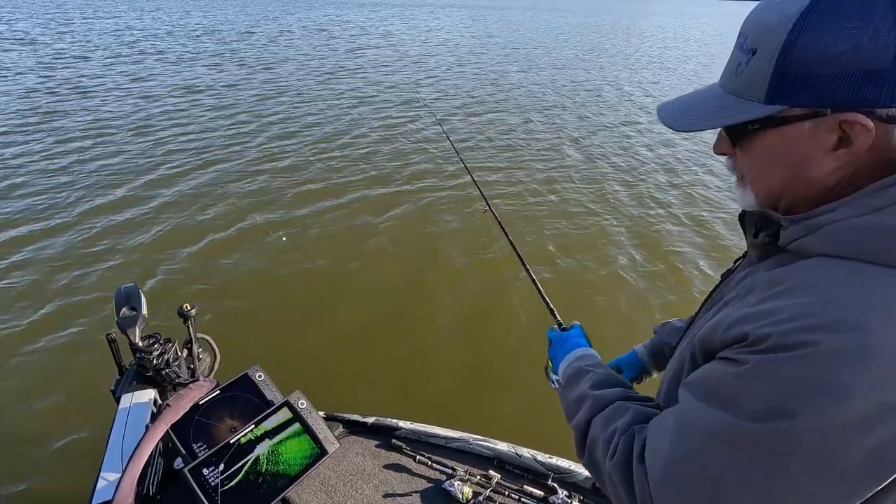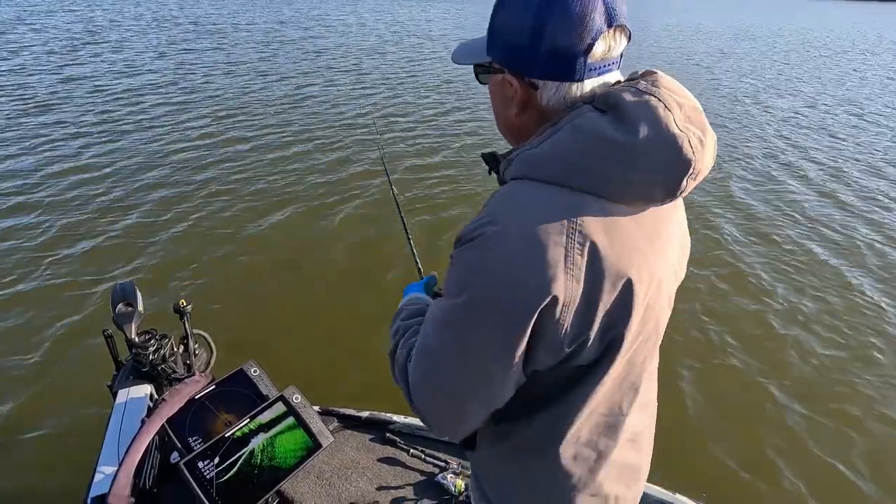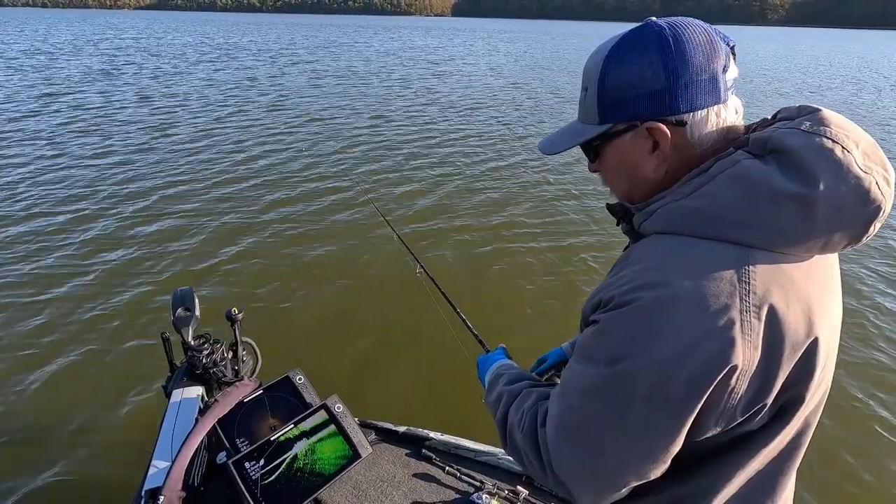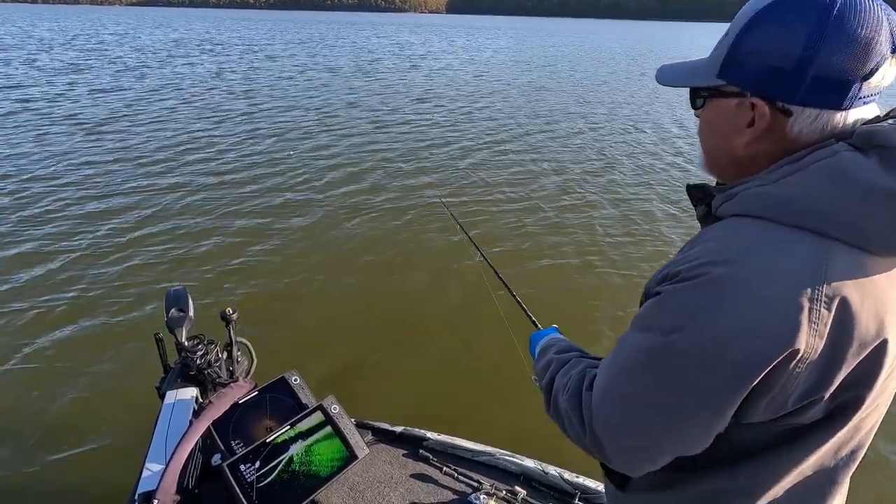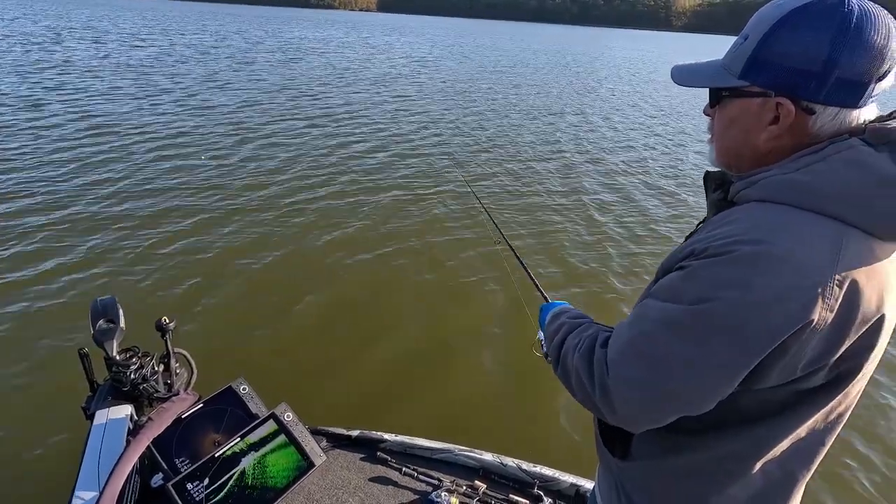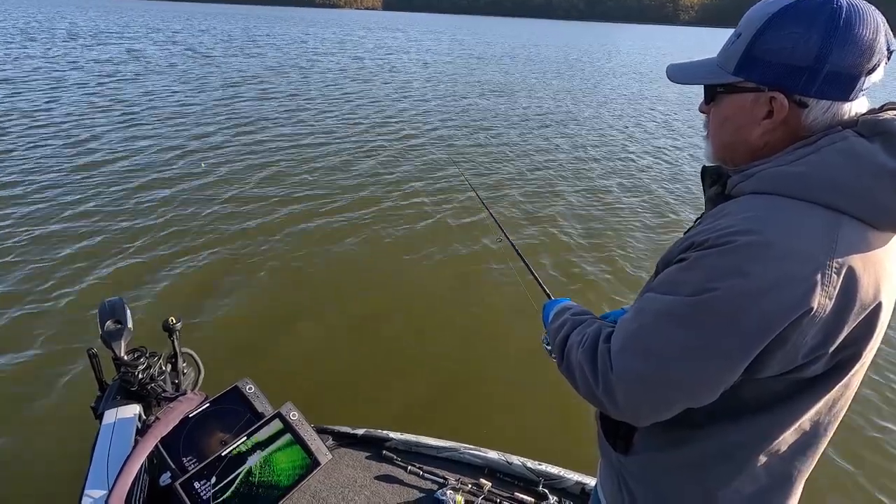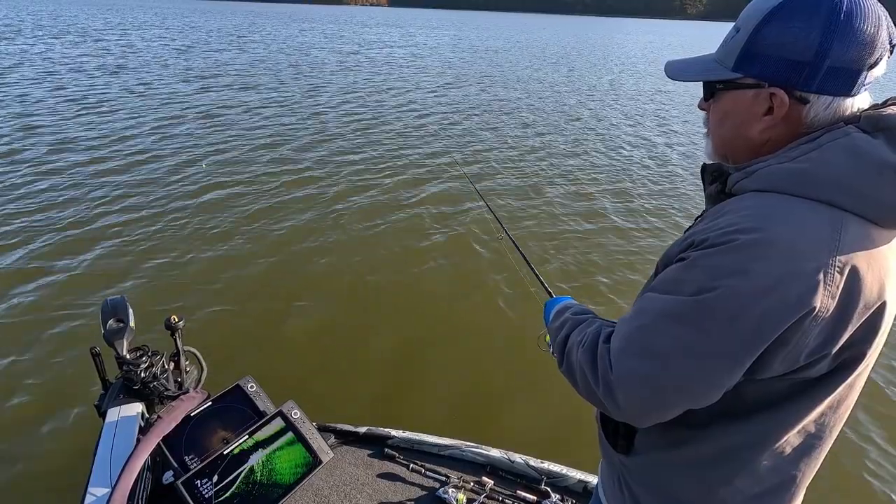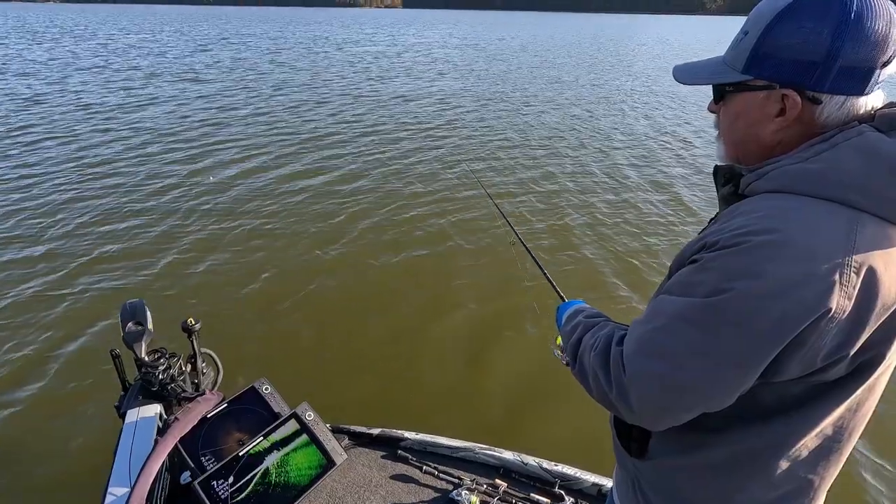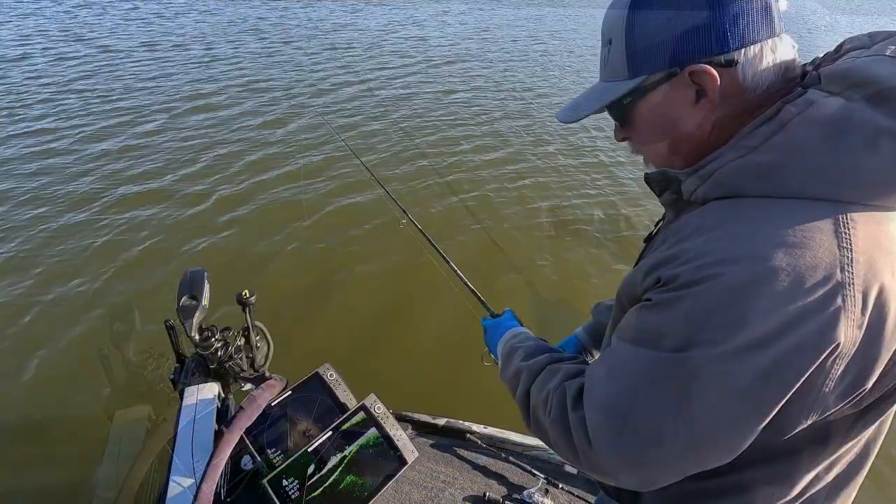If they won't bite doing this, then we have to go there and just dip right in the middle of them and see if we can get one to come out doing that. Okay, right there is right on the edge of them. Seems like the bobber action isn't working just yet. Going through it pretty fast.